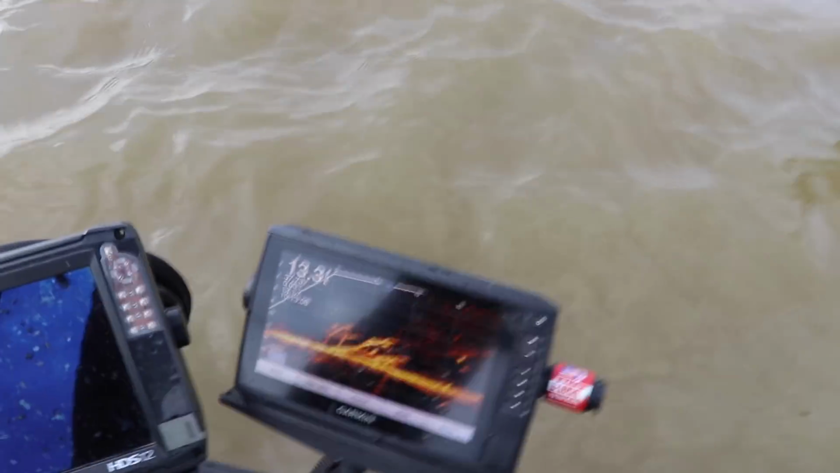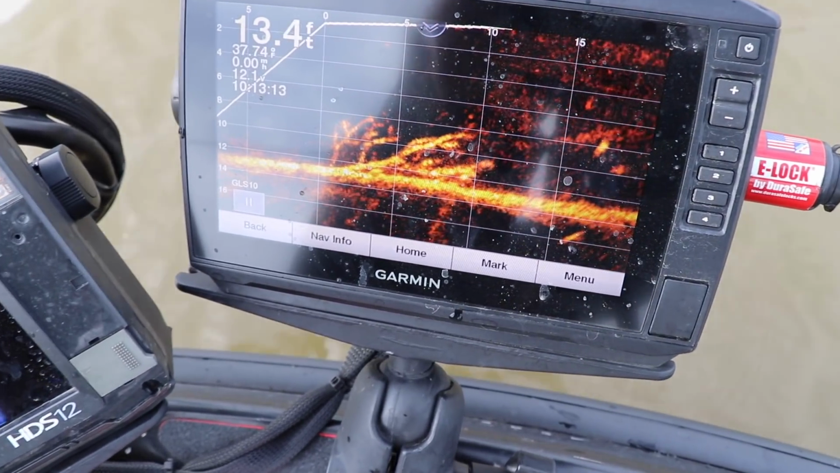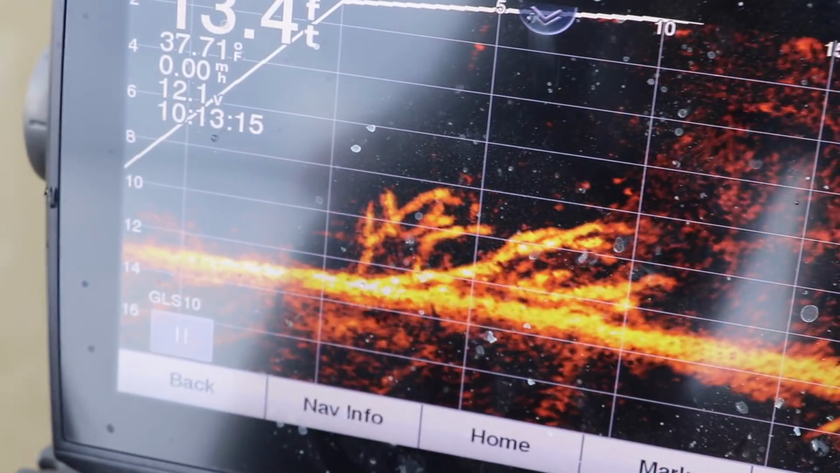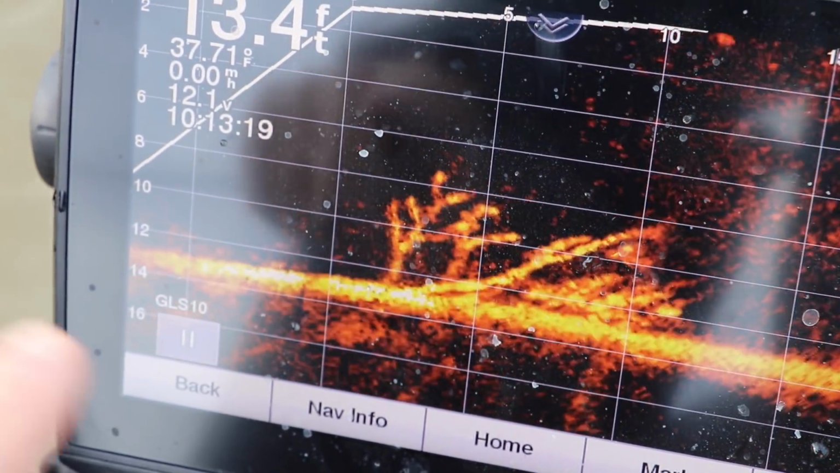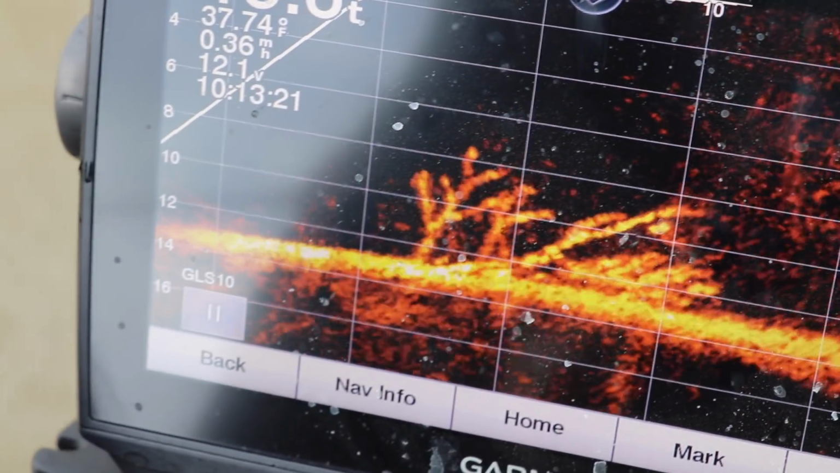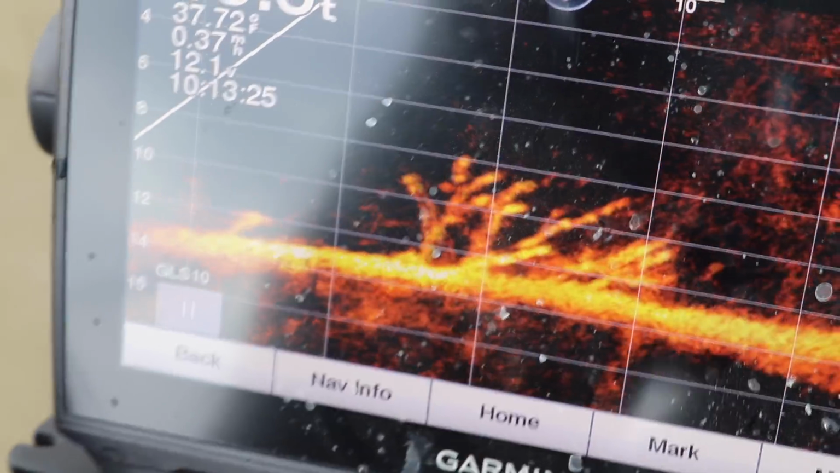I'll show you this. Just got hung up in this little brush pile here. Watch, Matthew. Watch it. Yank that thing. Look at that, the jig is hung up on that limb. Look at that limb bouncing right there. Yank it. That is crazy. That's how detailed that is. Pretty cool. Okay.